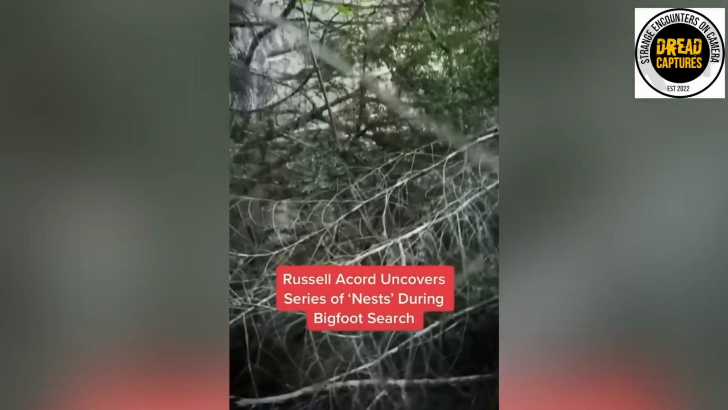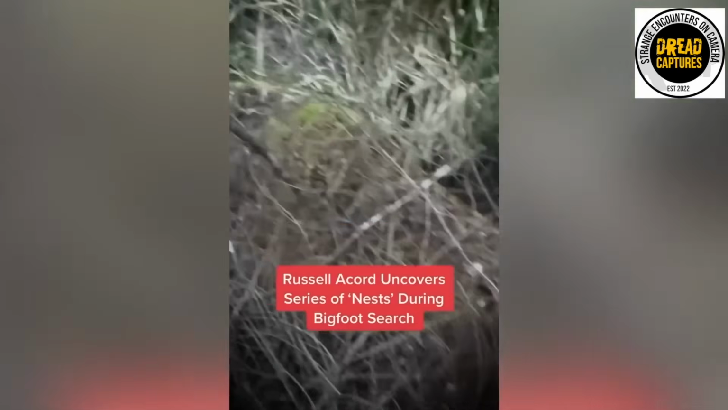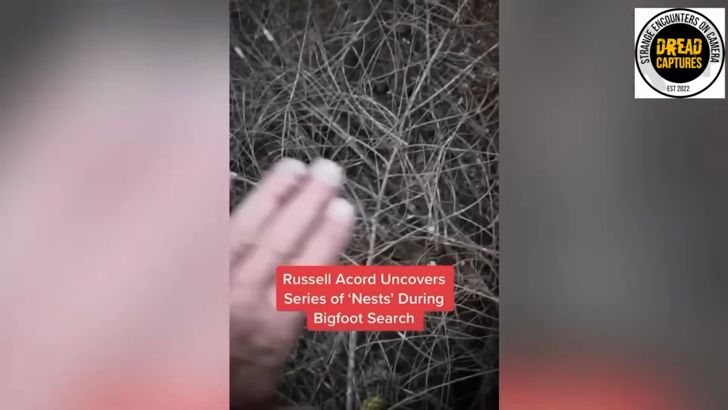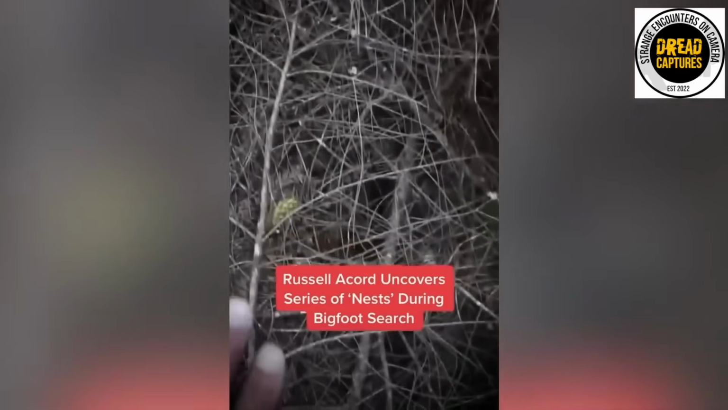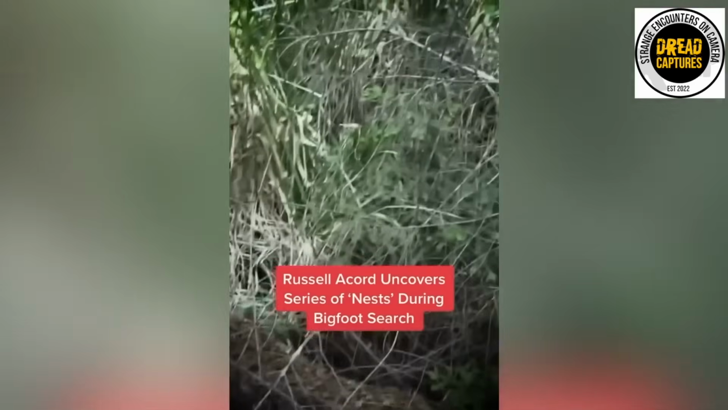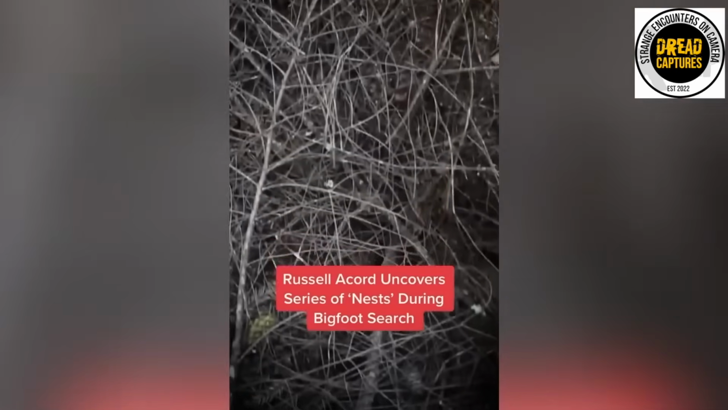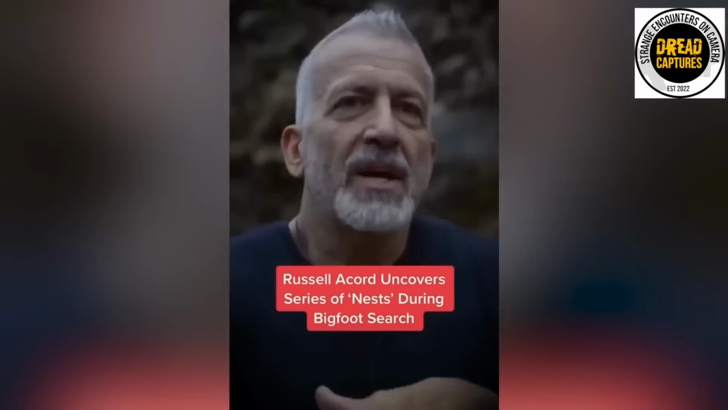Well, the forest keeps its secrets well, but sometimes leaves clues hidden in plain sight. Are we looking at genuine Sasquatch architecture, or is there another explanation? What would you do if you stumbled across one of these nests during your next hike? Head to the comments and let me know if you're Team Bigfoot or Team There's Gotta Be Another Explanation.